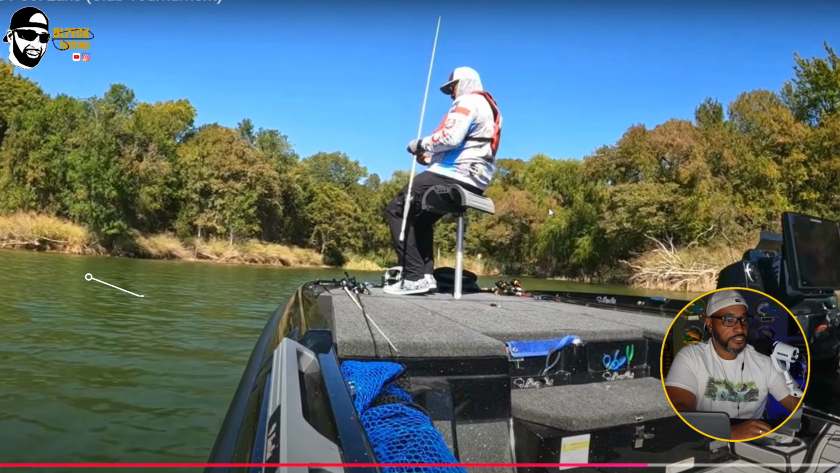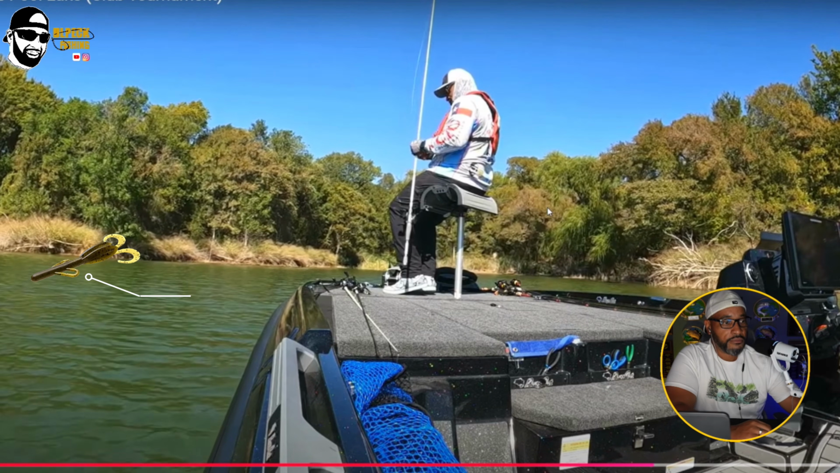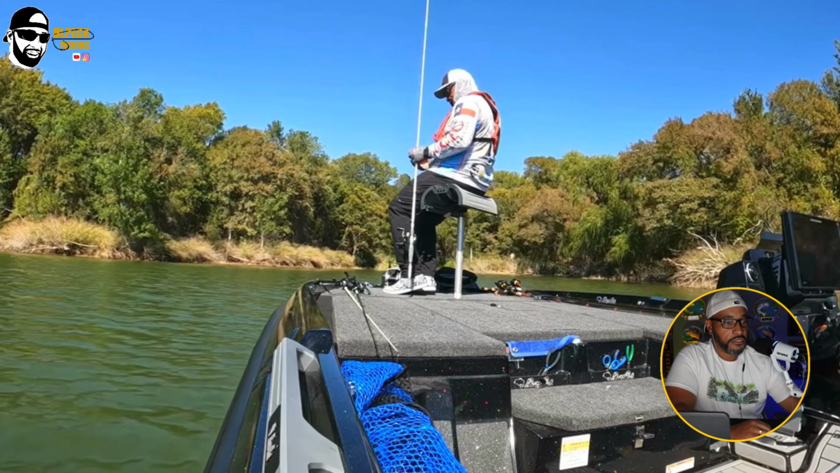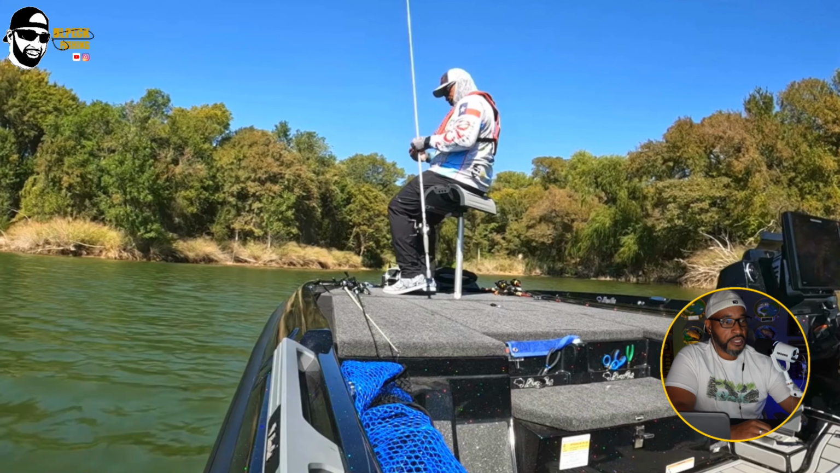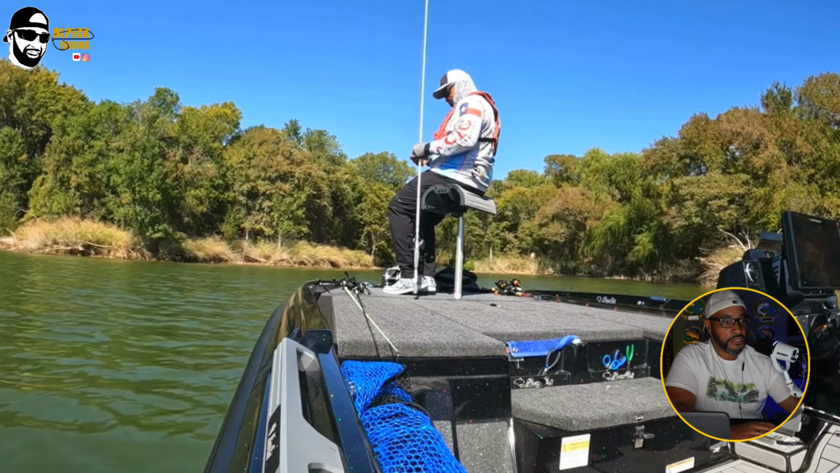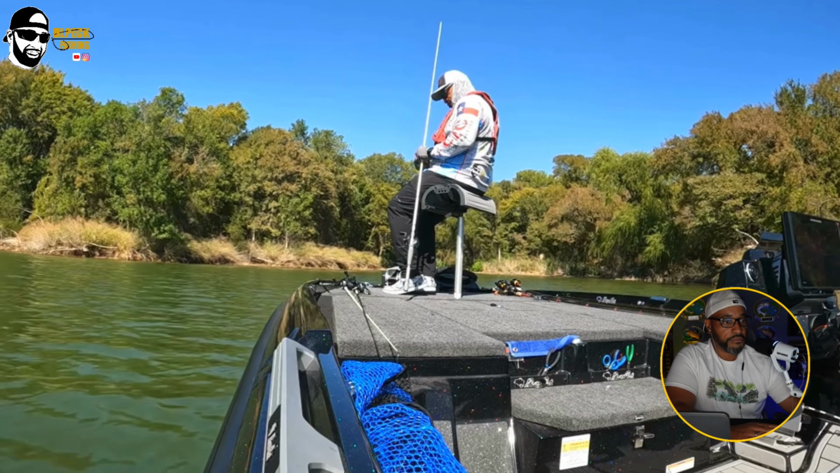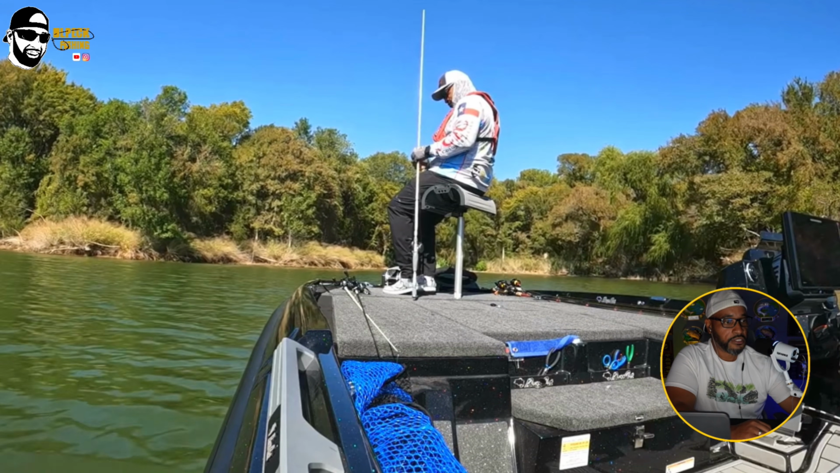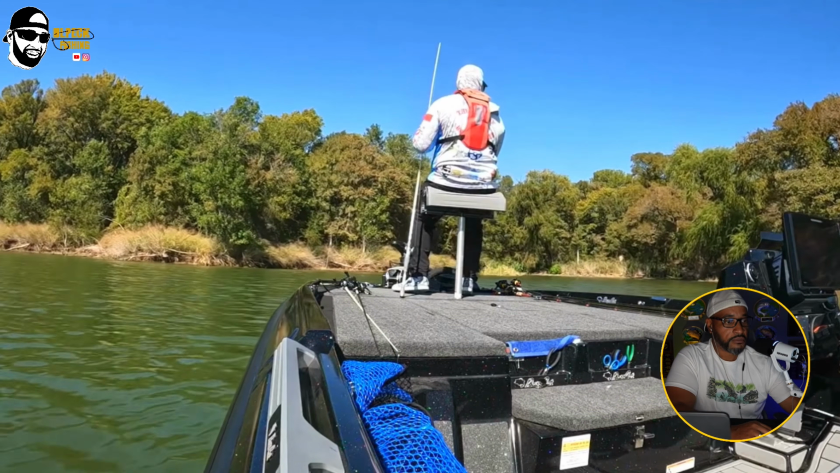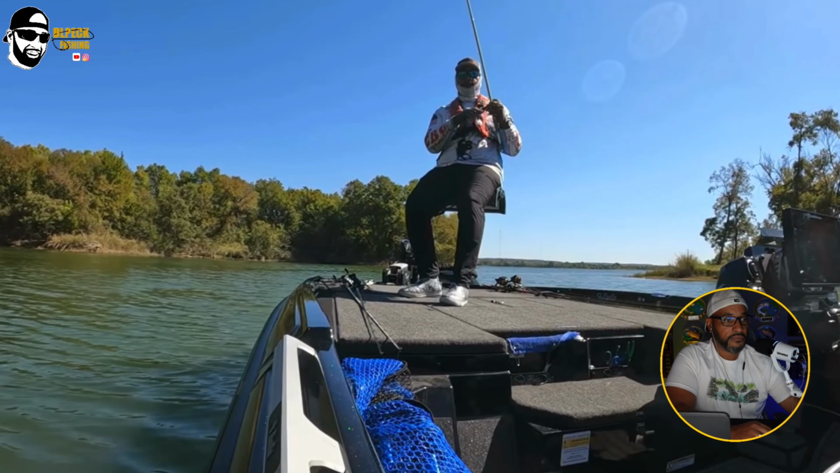I caught that one on a Texas rig brush hog. Again, that's a 3/16 tungsten bullet weight, and that's a baby brush hog. You got a mid-sized brush hog that's a little bit bigger than that, and then a large brush hog. I'm using a baby brush hog, and the color on that is green pumpkin. And I do dip the tail in a little bit of garlic and get that chartreuse look to it. That helps a lot. And I caught all of my fish in this cove on that brush hog. I couldn't put it down.